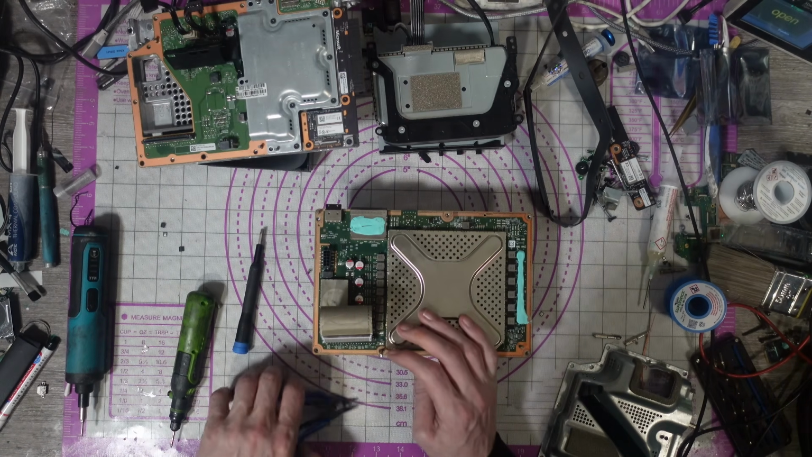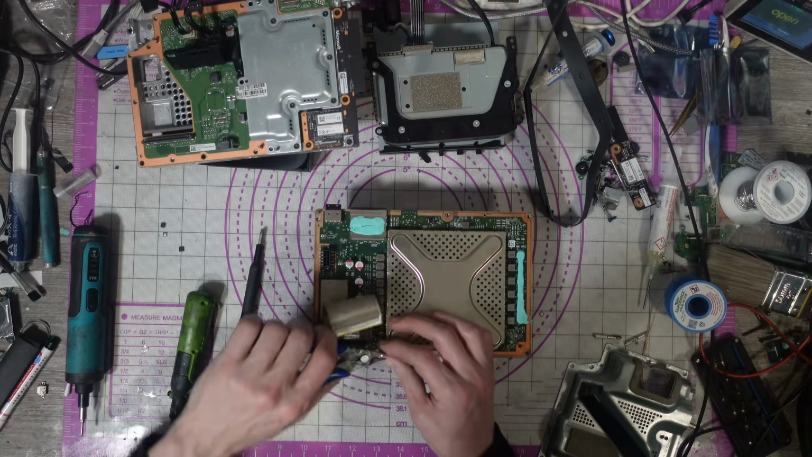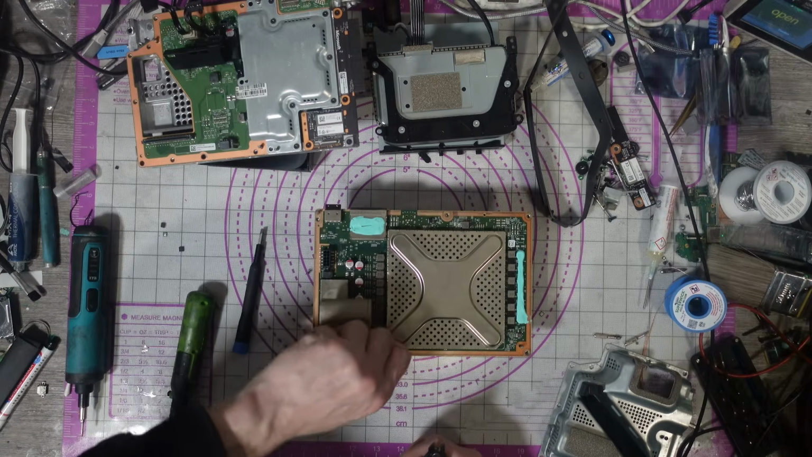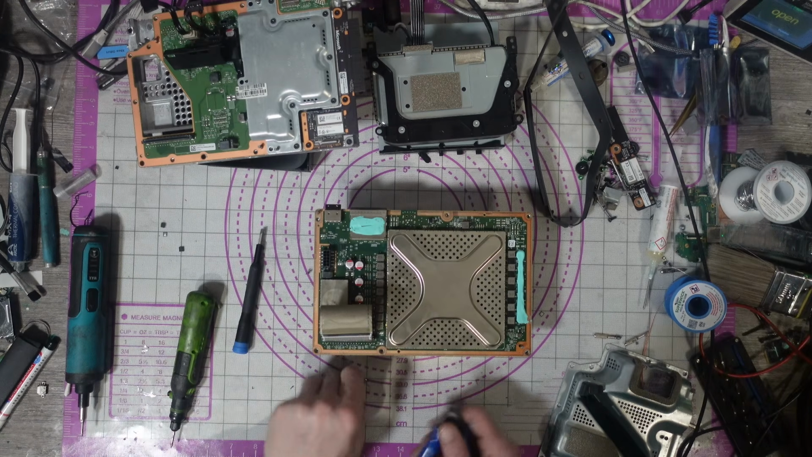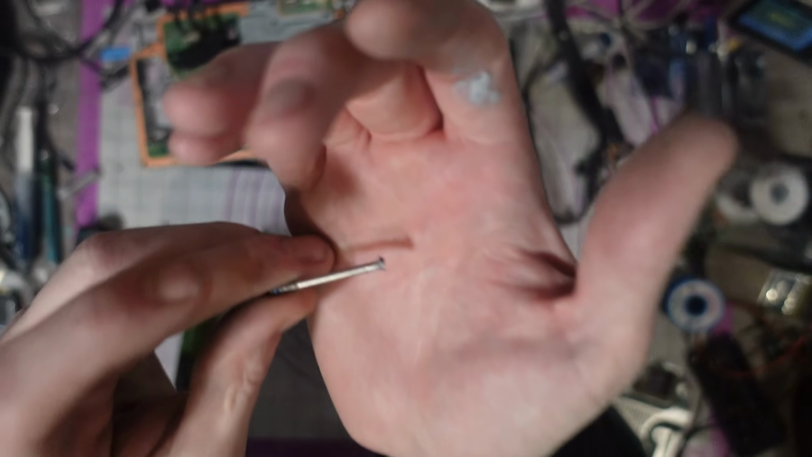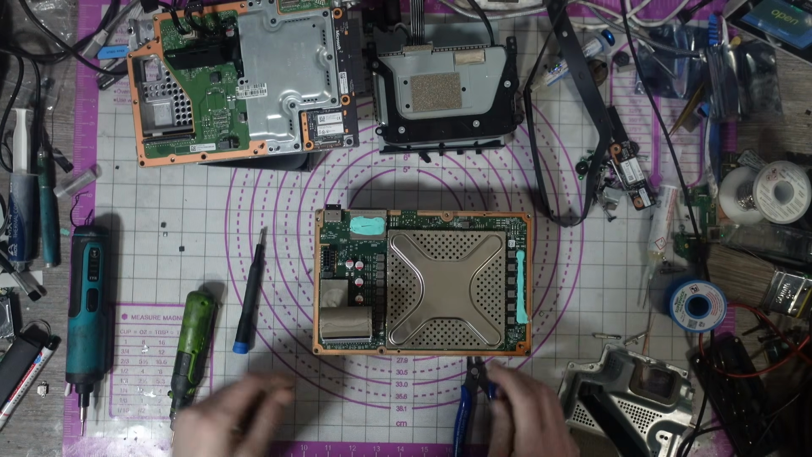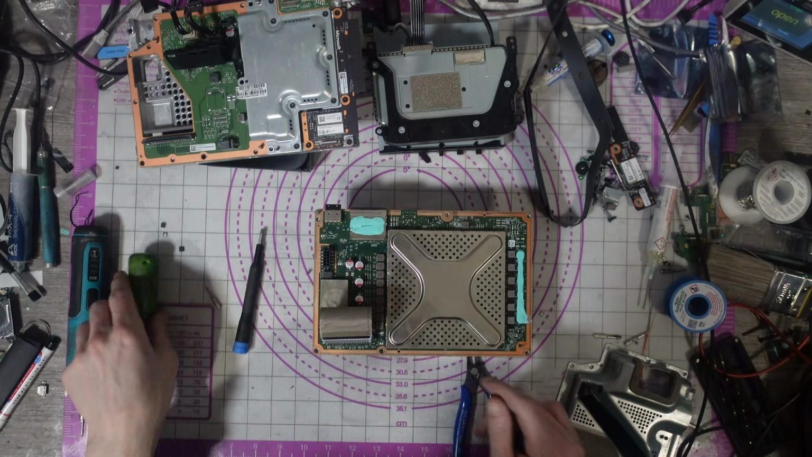I don't know what the hell has gone on. I mean, there's not that much thread left, but I still can't turn it manually. There we are. Now I can. Yeah, so there we go, the headless screw. Nice, isn't it? But anyway, main thing is it's out.